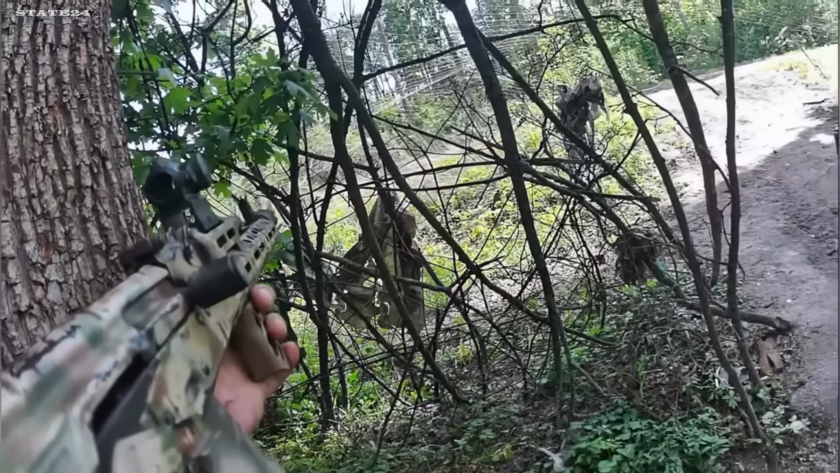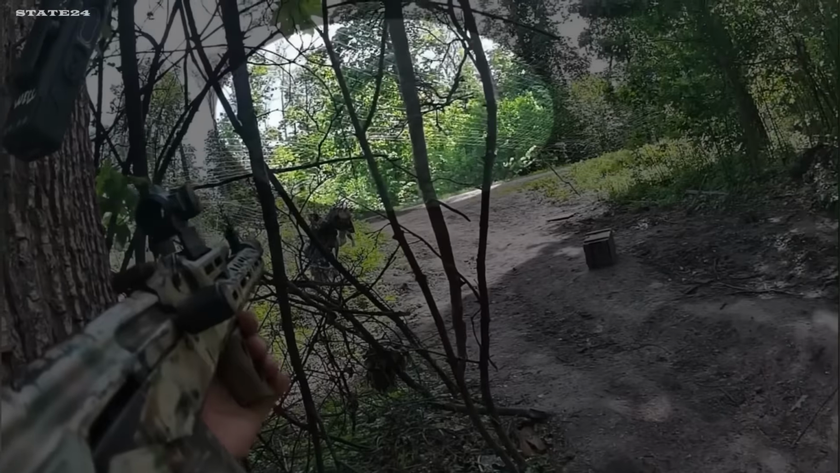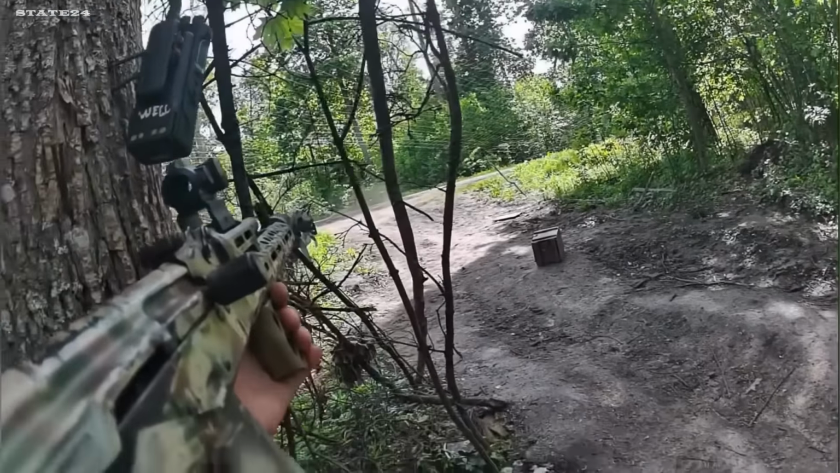These moments were captured by a Ukrainian soldier's GoPro camera. They encountered a Russian FPV drone in a wooded area.